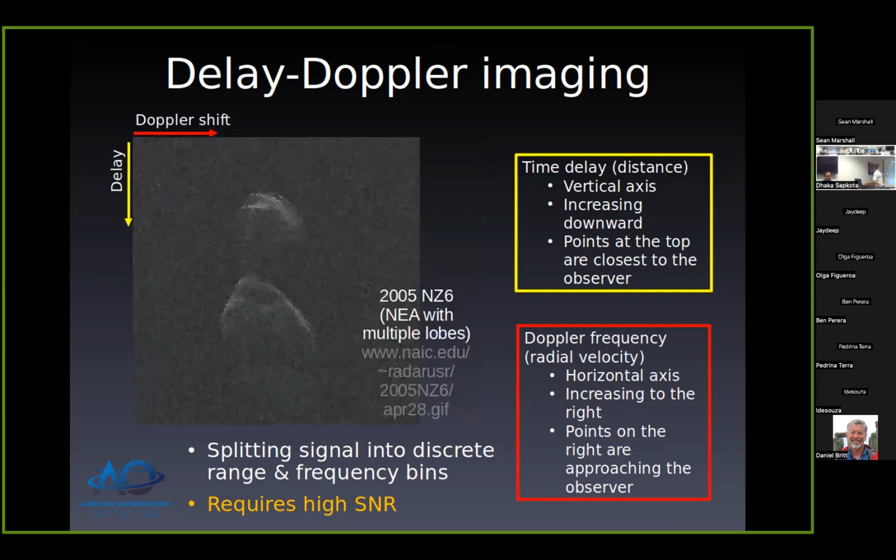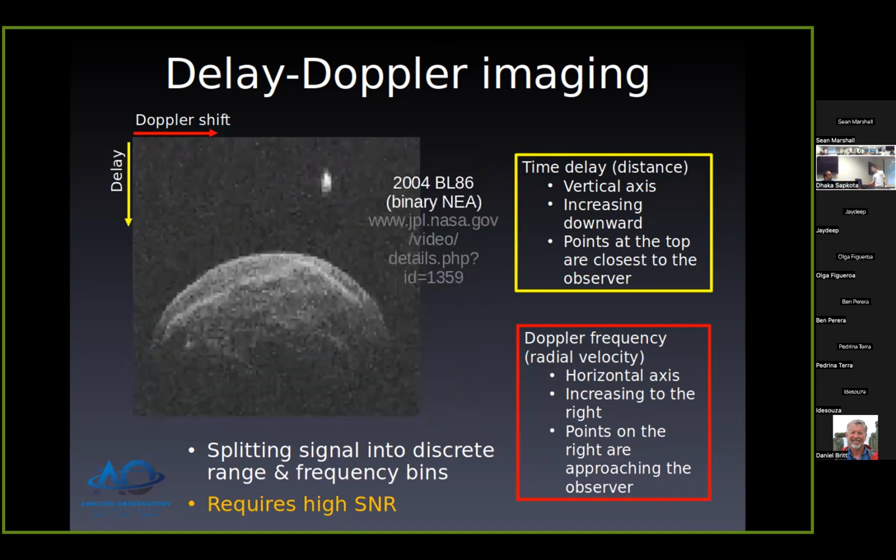Here's another one. This looks like two separate objects, but it's actually one near-Earth asteroid with multiple lobes. You just can't really see the joint in this particular image. 2005 NC6. Another binary, 2004 BL86. This one was observed from Goldstone. It's 2015.